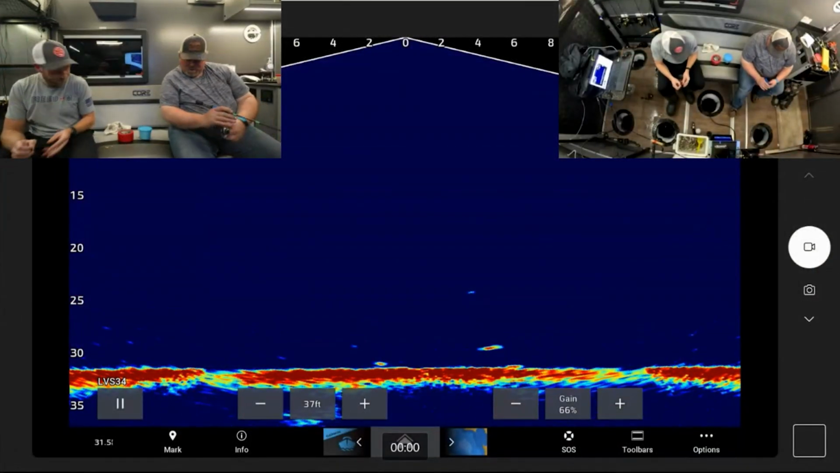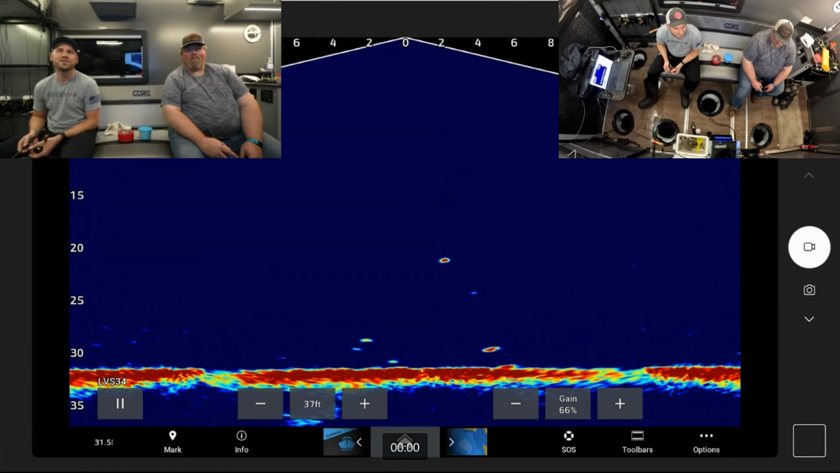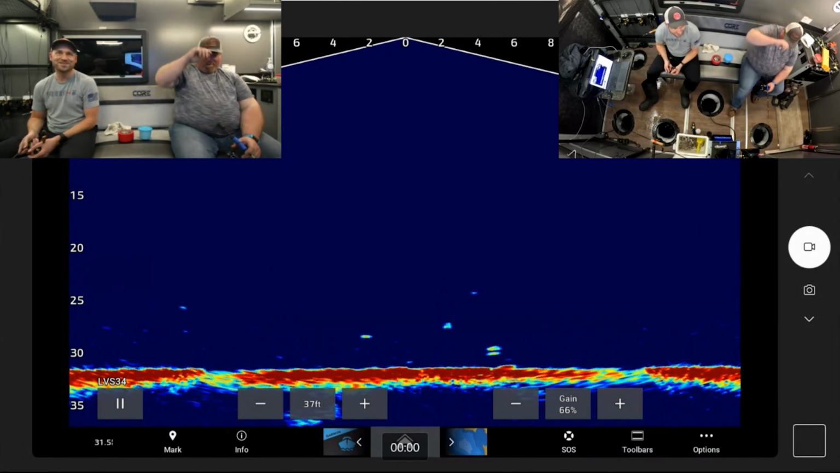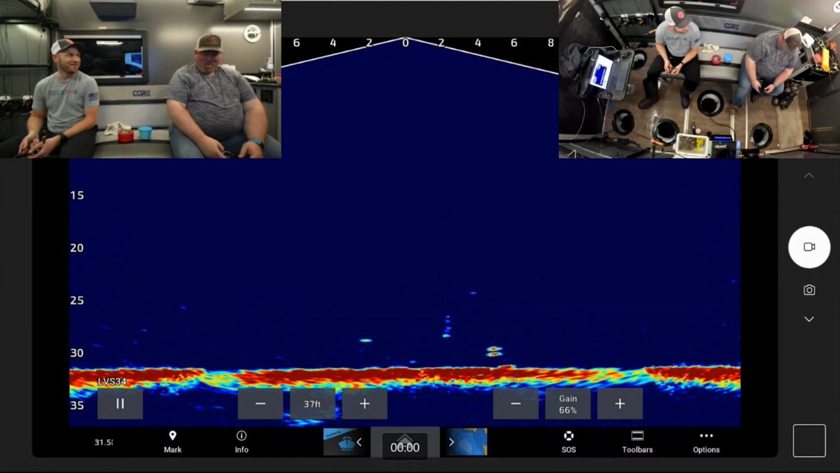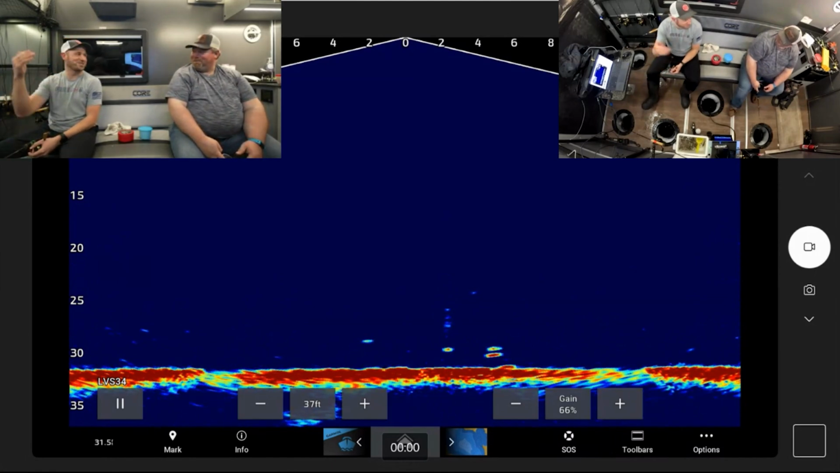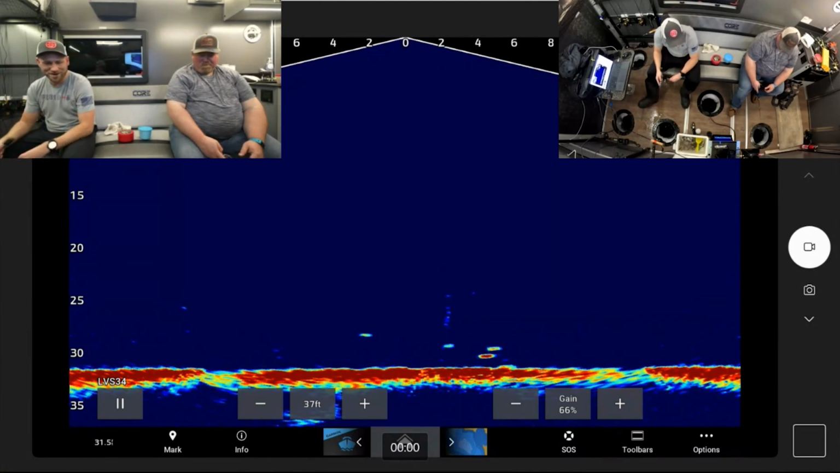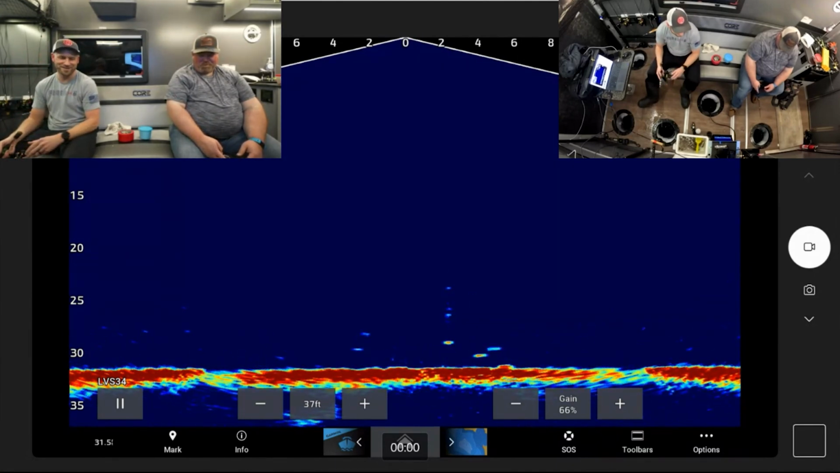Muskie through the ice would be a dream, dude. All three of us were so jazzed. It just made the day. The day was already great because we were catching crappie and bluegill. We were having fun out there, and then the muskie. It was a way to top off the day.